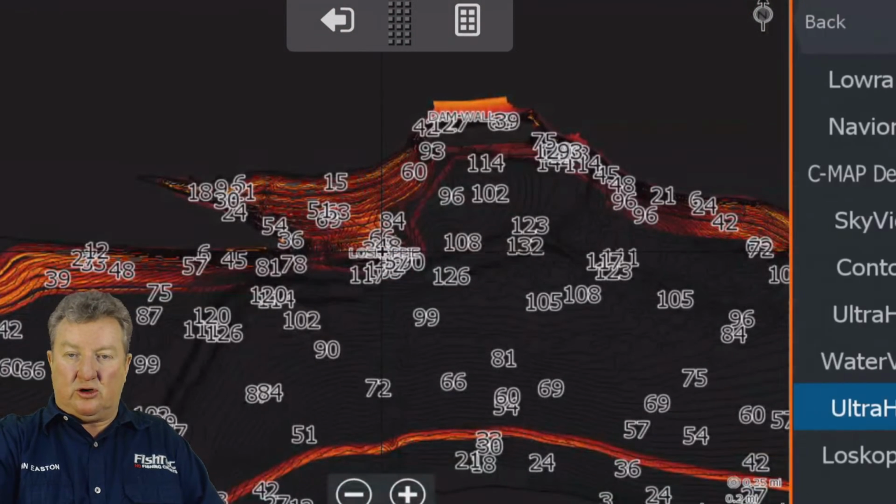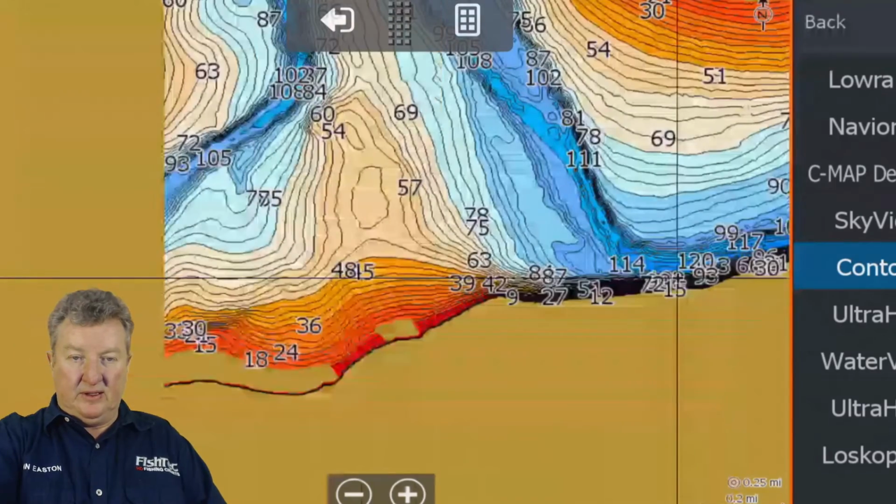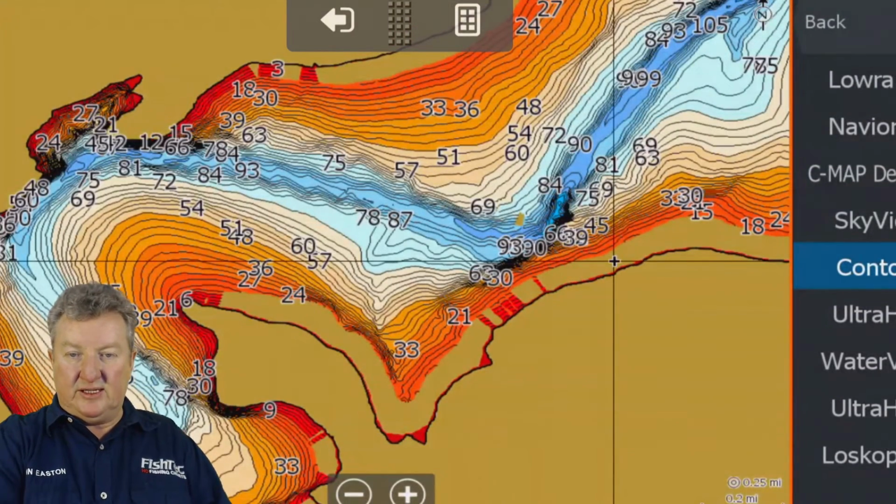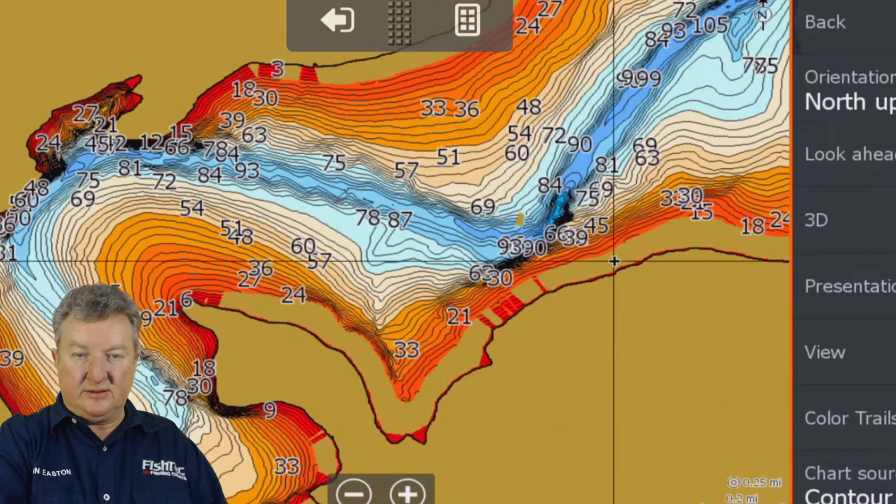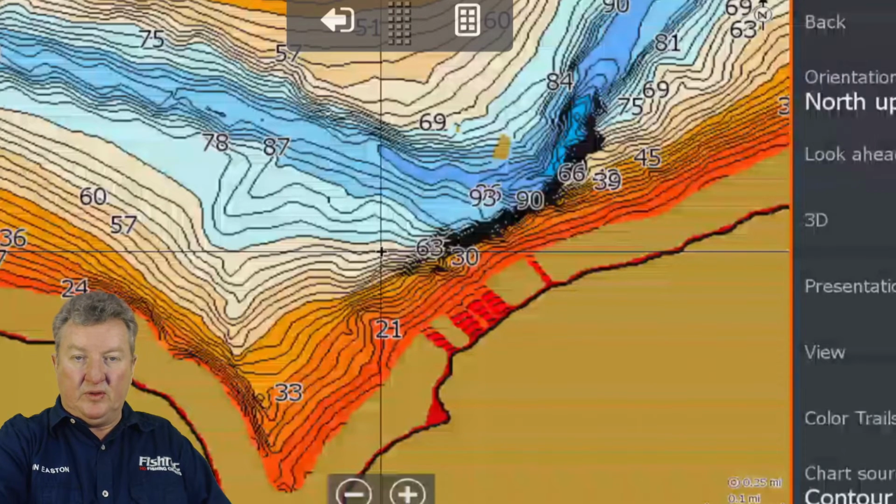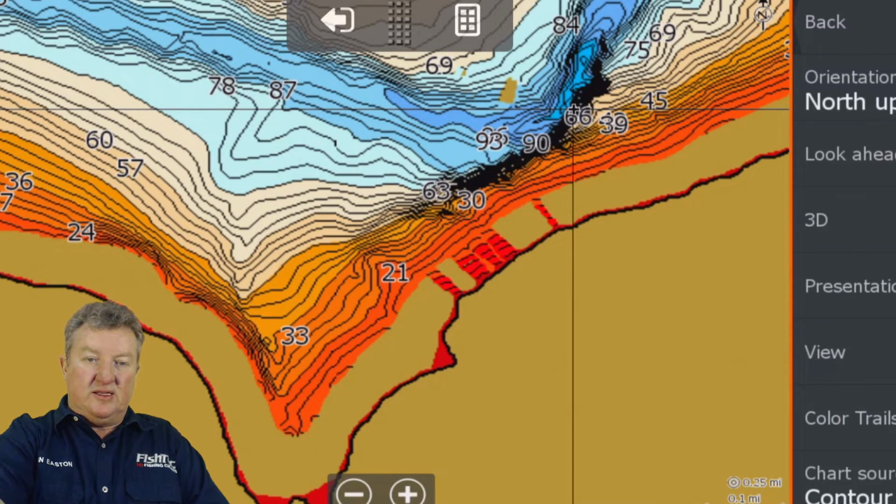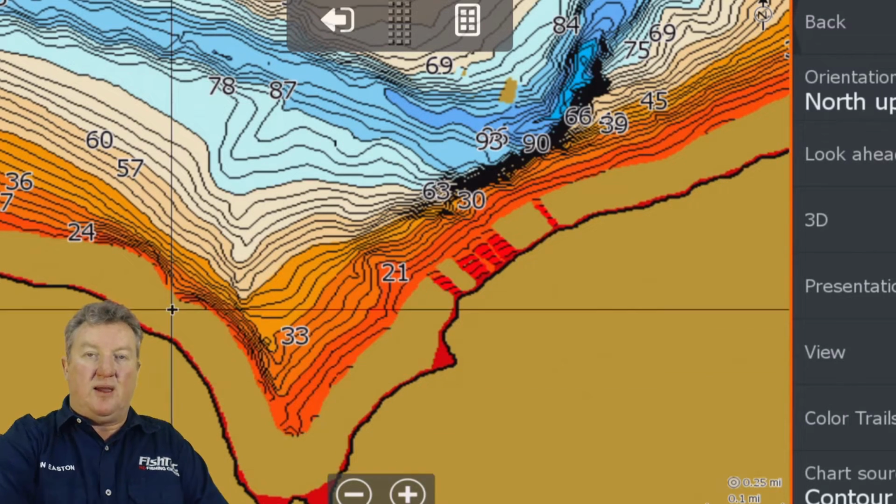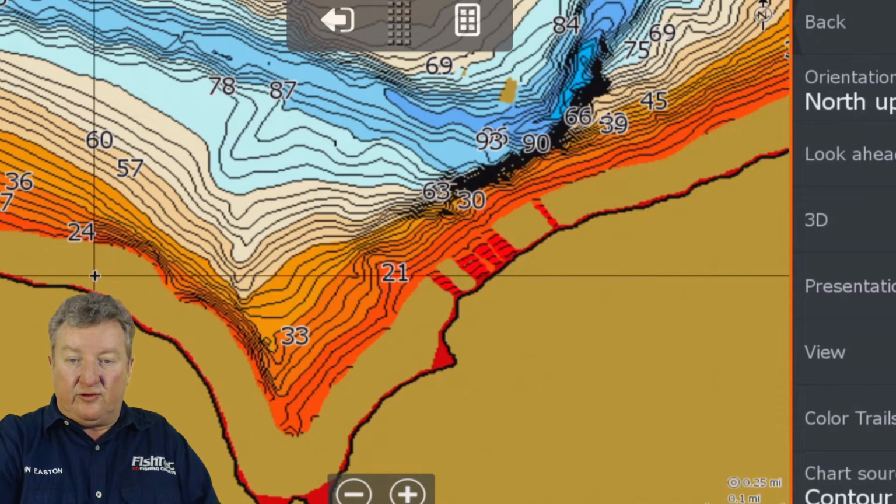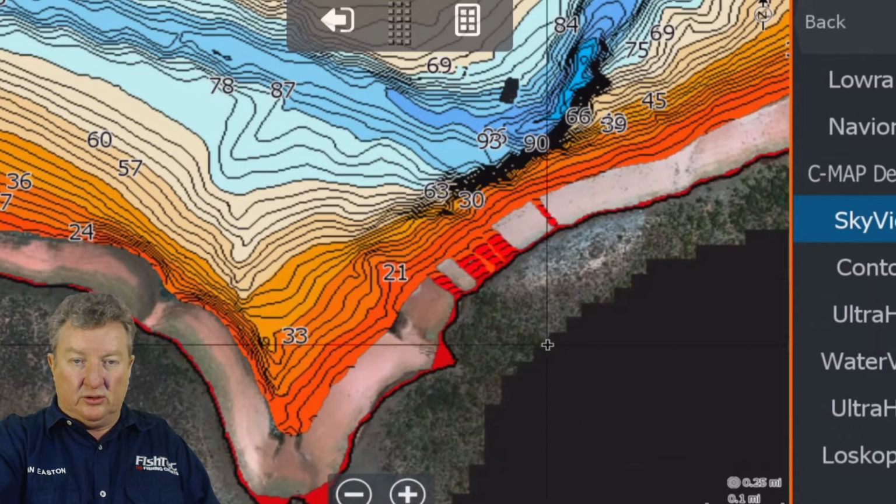But let's go back to contours, and let's go back to what Brandon Palaniuk said to us. He was talking about this triangle thing. Let's use this area here. I like this spot here. You've got very deep water. Can you see you've got very deep water there? You've got a channel there. You can see that there's a lot missing here. You see these missing gaps? That means it was a very flat, shallow bank going out. Can we confirm that? Yes, we can. Go to your Sky View.